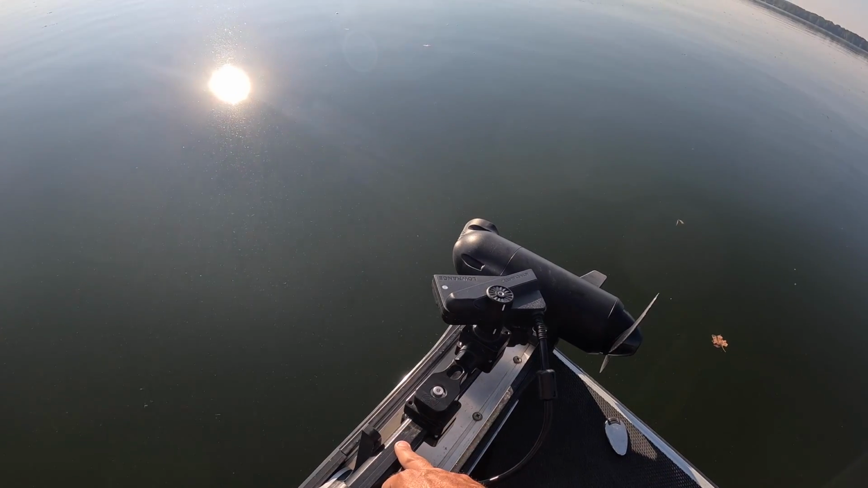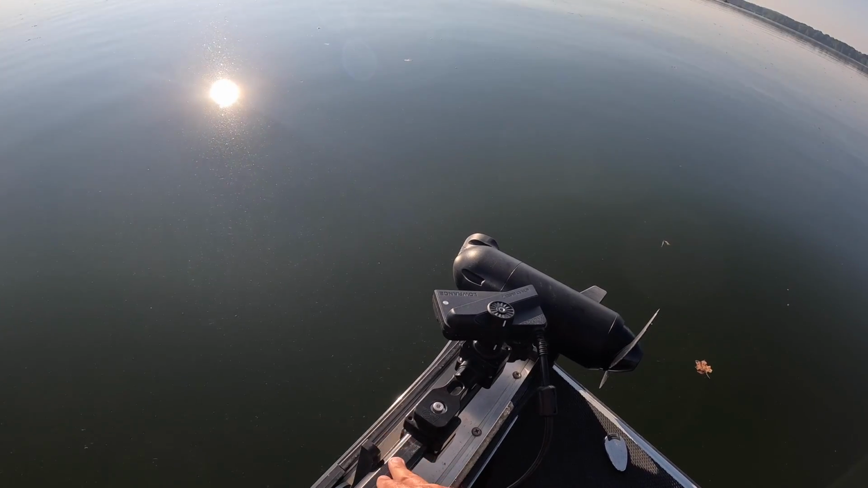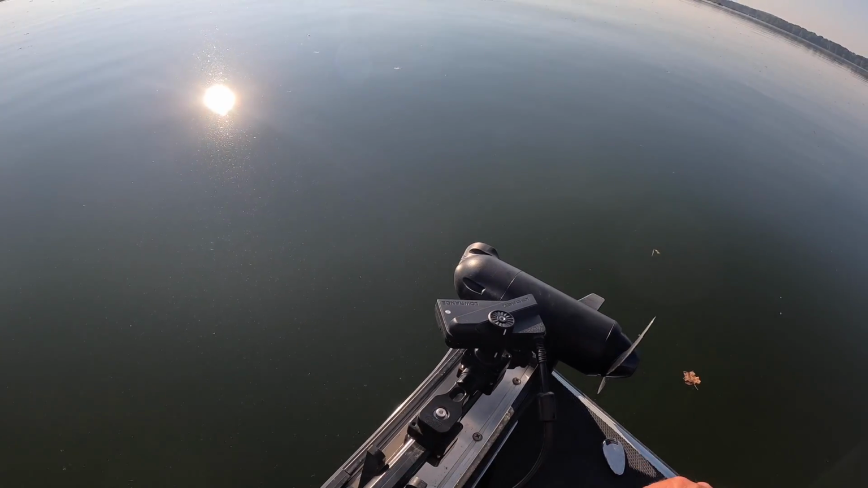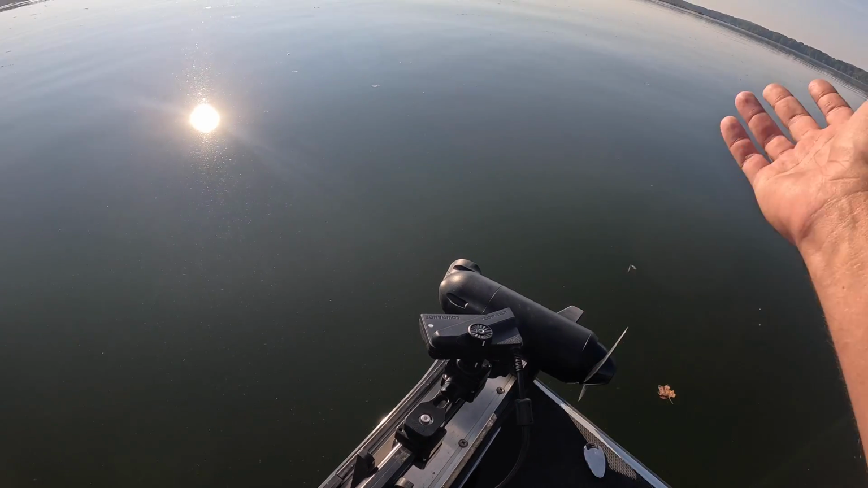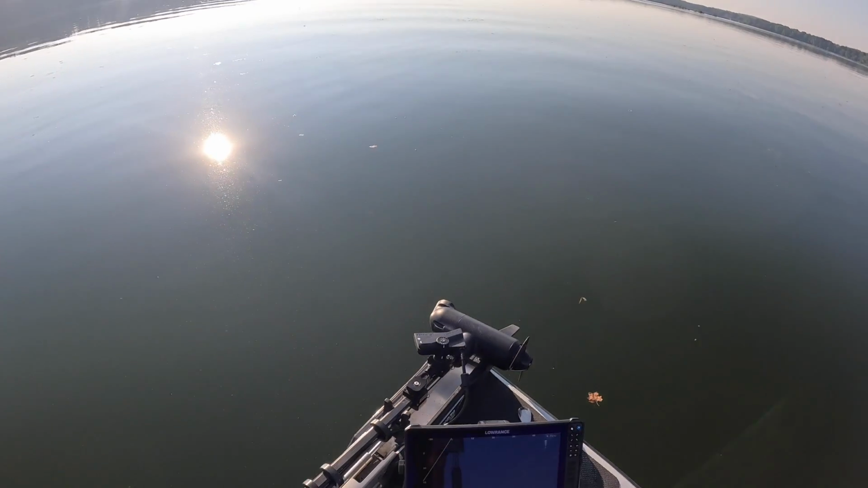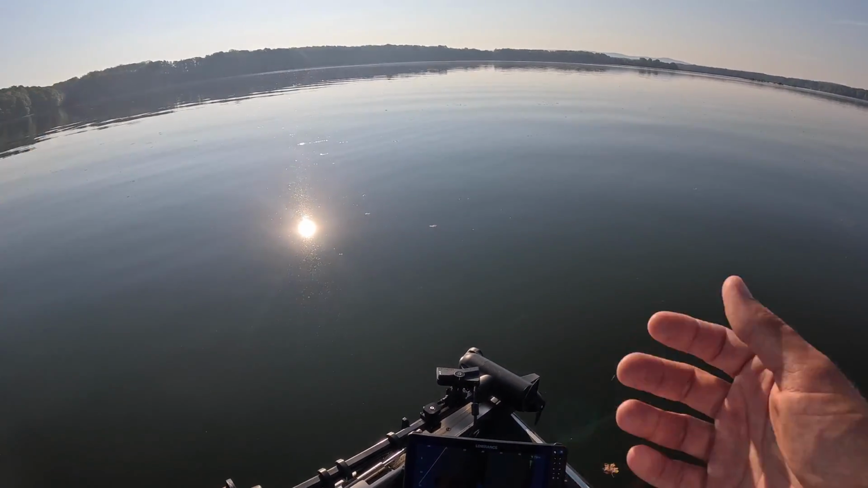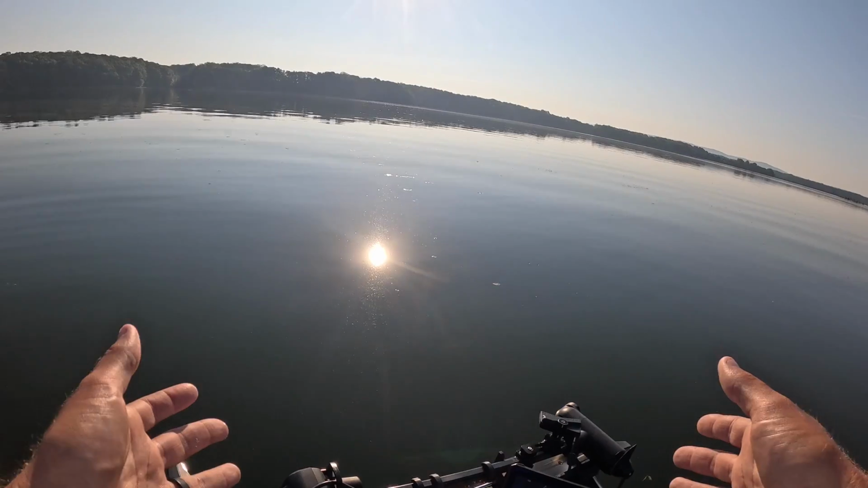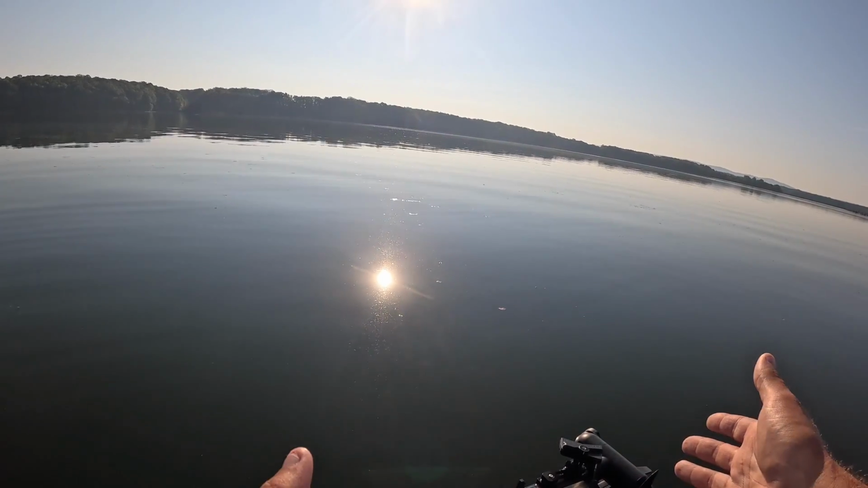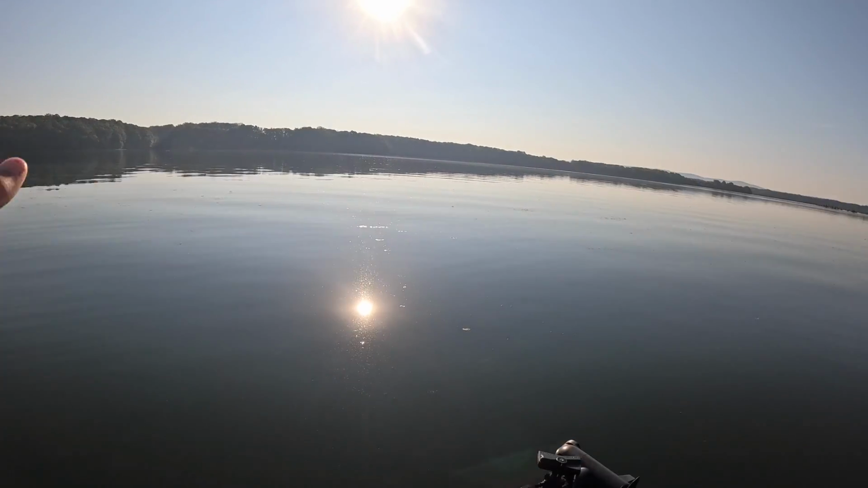Now let's talk about a turret as opposed to having it mounted to your trolling motor shaft, because if you've watched a lot of my past videos from last year, I did use a Livescope turret. And here's the deal. I'm a bass fisherman. That's why I keep it on the trolling motor, because in bass fishing, more times than not, we're covering a lot of water.